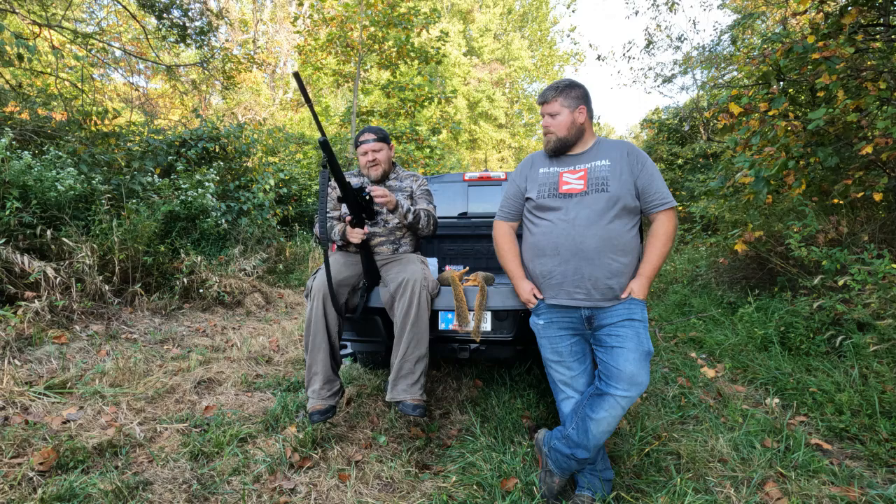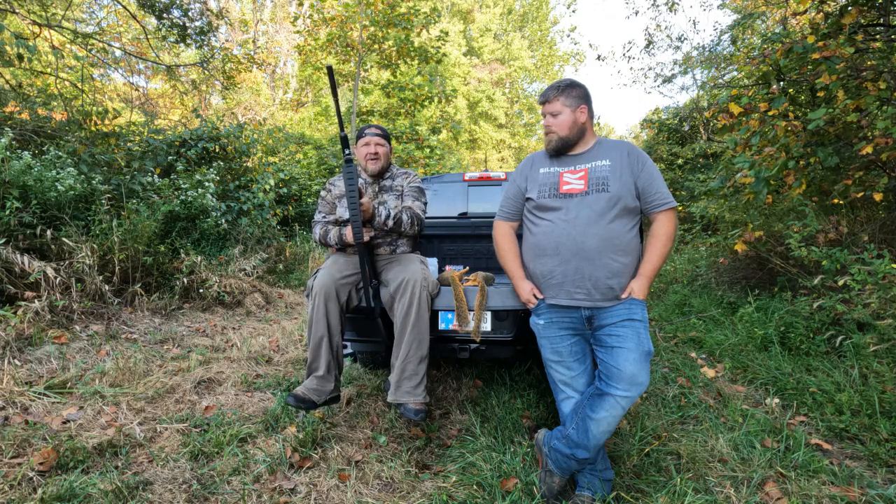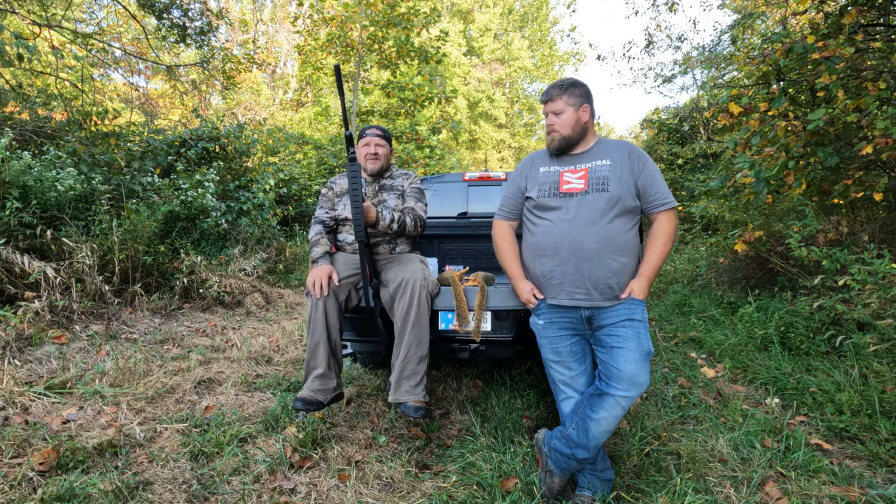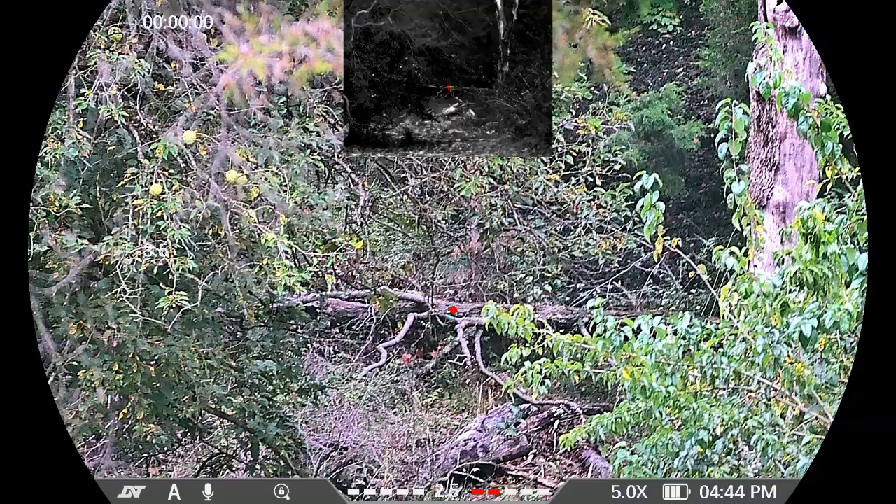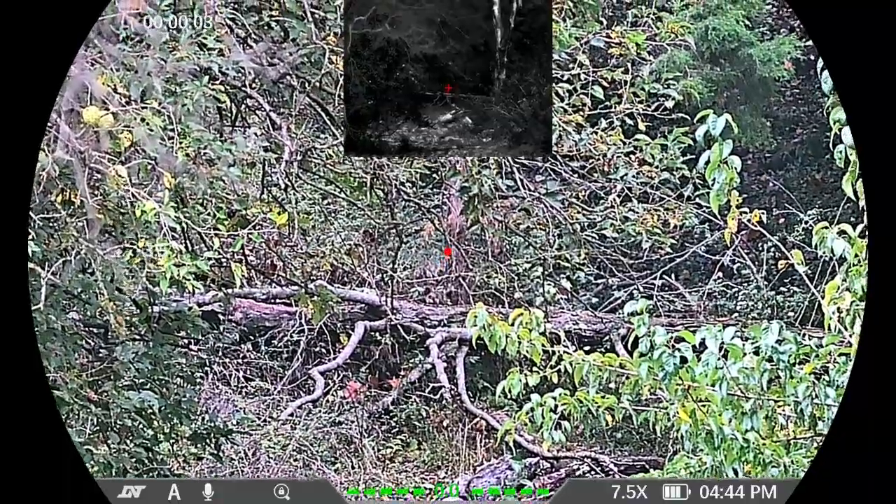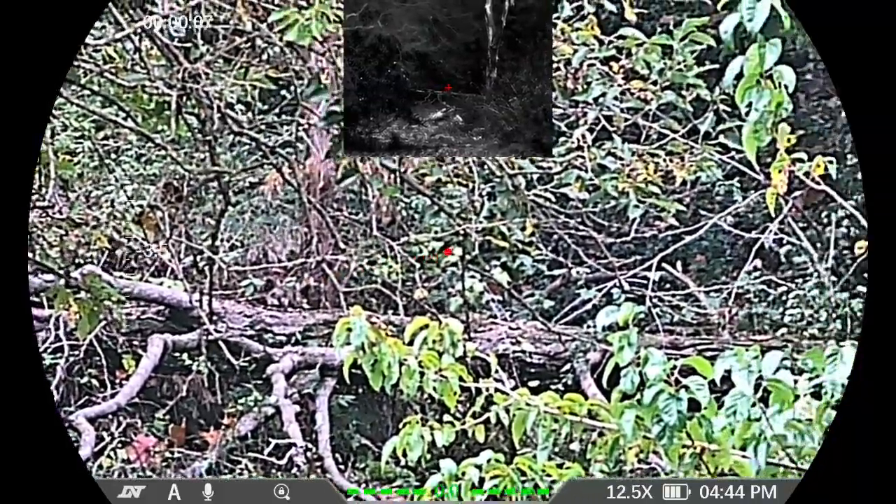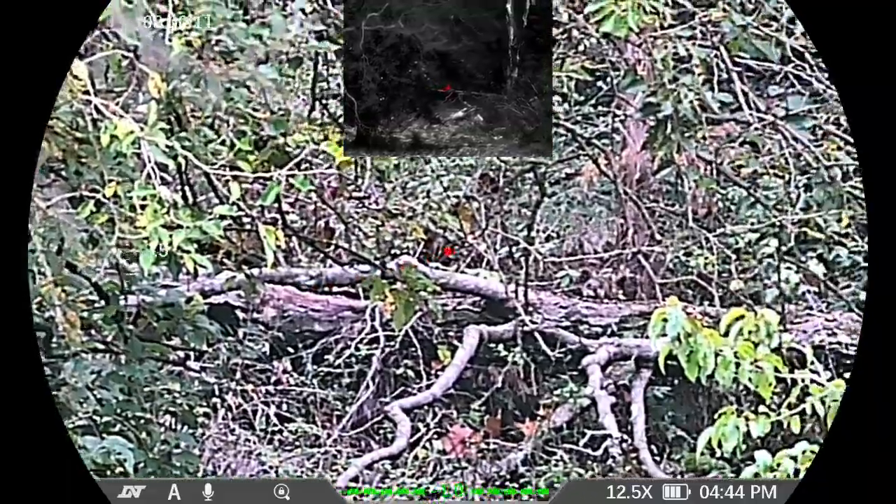But man, I'm impressed with the daytime clarity today. Even this morning, before we started hunting, turning the thermal on and just looking around, the thermal optic is pretty impressive. Oh, the zoom! How awesome the zoom is when you're looking at something 100 yards out. How clear the zoom was with that. Even when I was just looking at leaves out there, it was clear. The zoom feature is pretty awesome. It maintains its clarity. That's what I really like about it a lot.